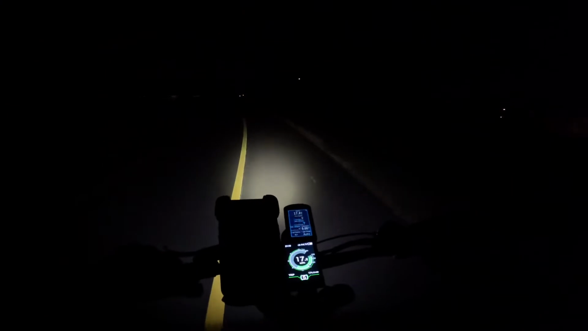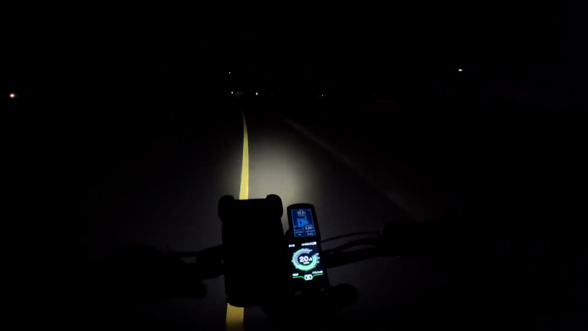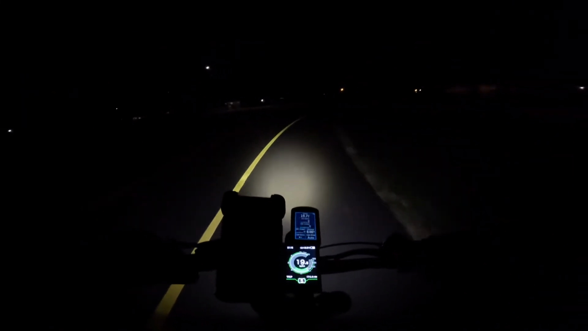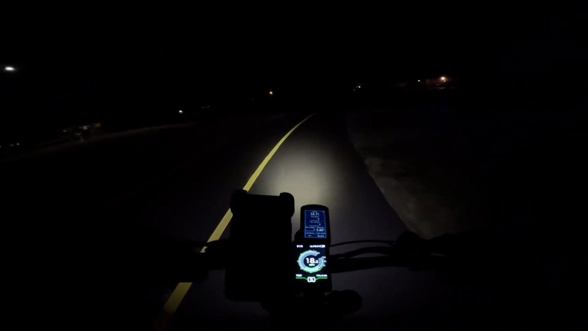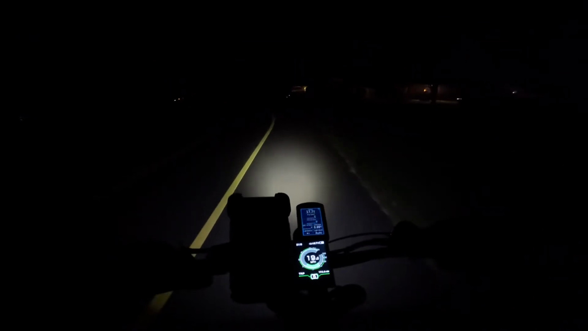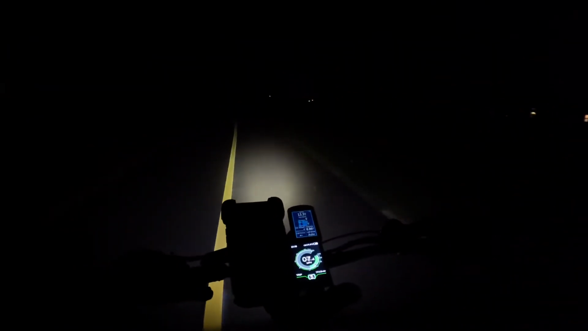So I can do a lot more maneuvers on this one than I can on, let's say, something that's a little bit more awkward. Being that it's full suspension, you don't actually feel the bumps and everything else like you do on a hardtail, for example. And that's why I like this S17 frame, which is what this bike is.